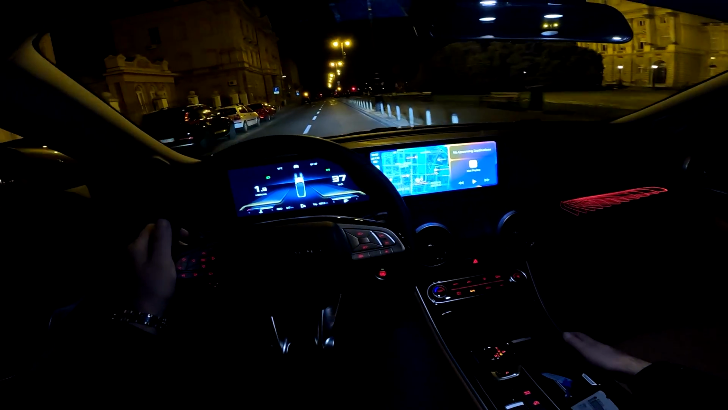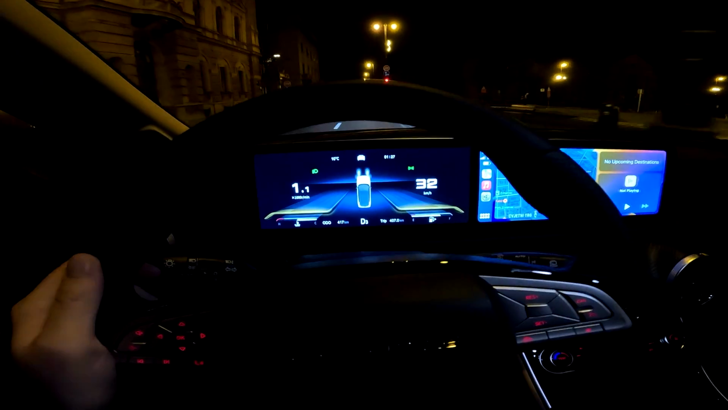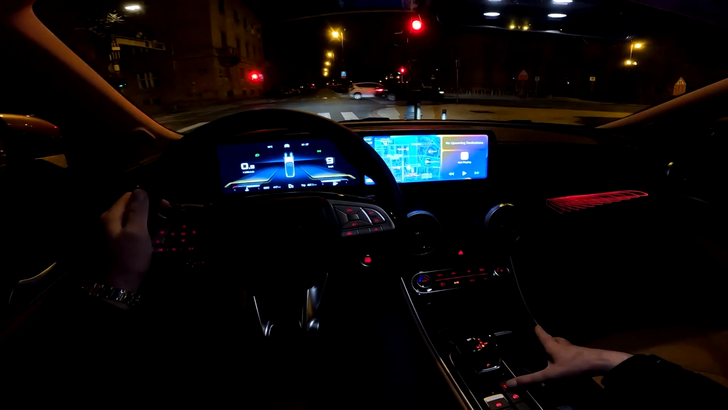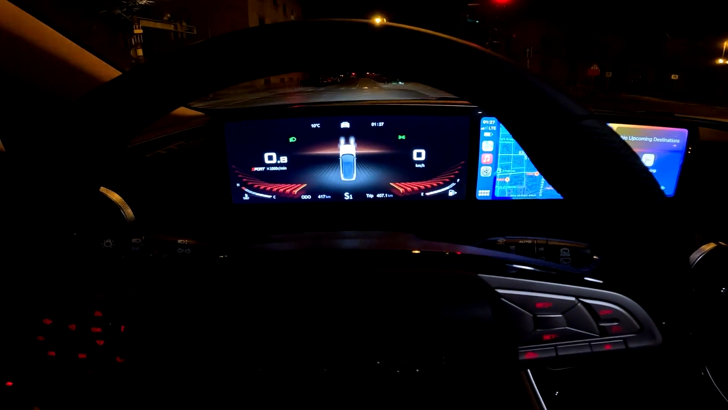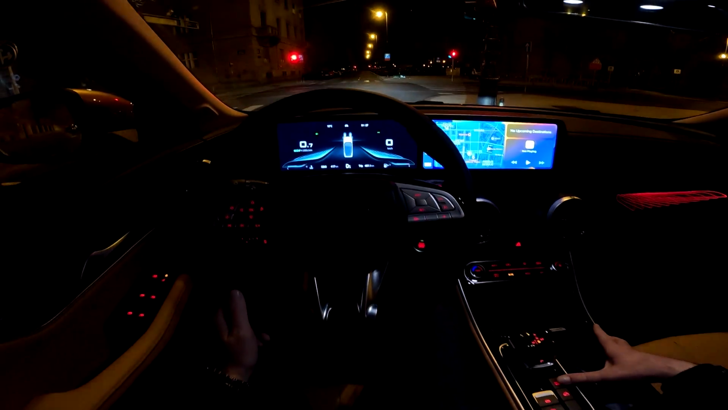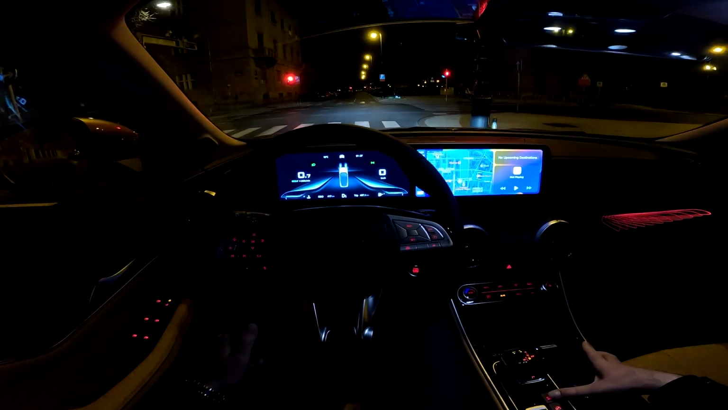There's also Android Auto, so that's a big plus. And then also you can see the new digital cockpit in front of us. And if I change the driving modes, you see different views here in front of us. There we go. So normal, eco, and sport.